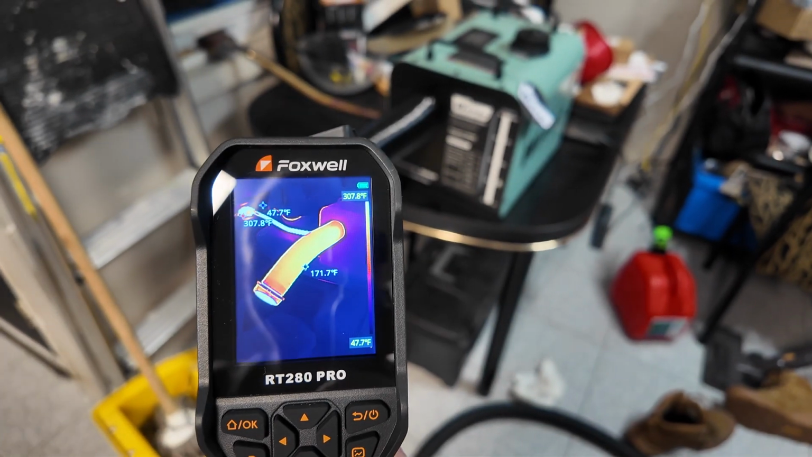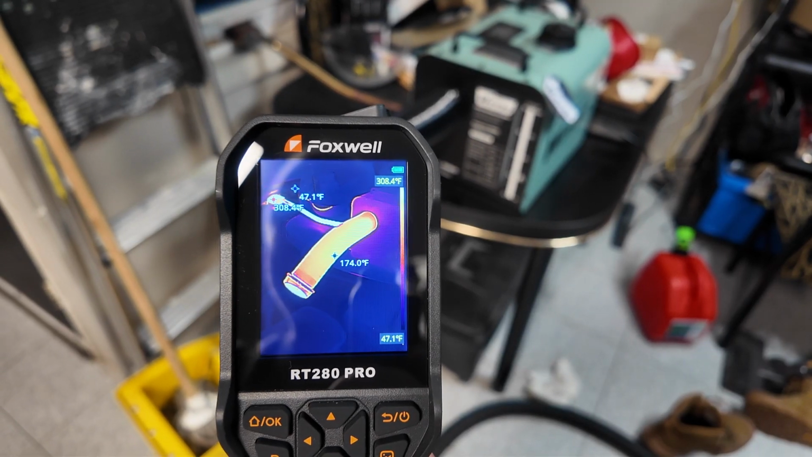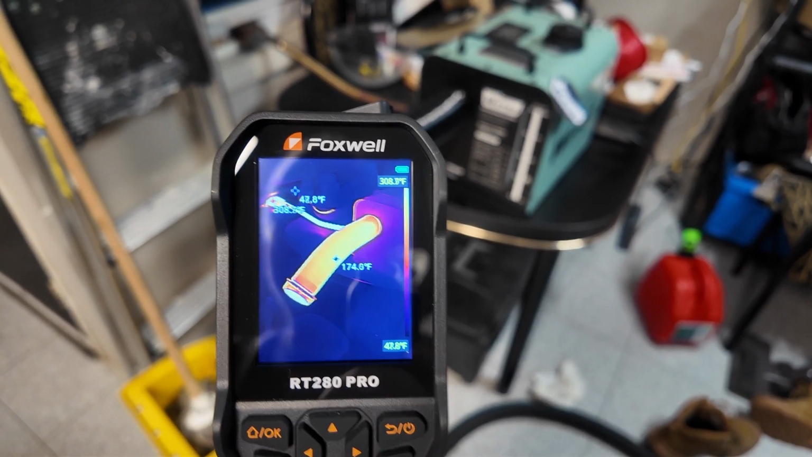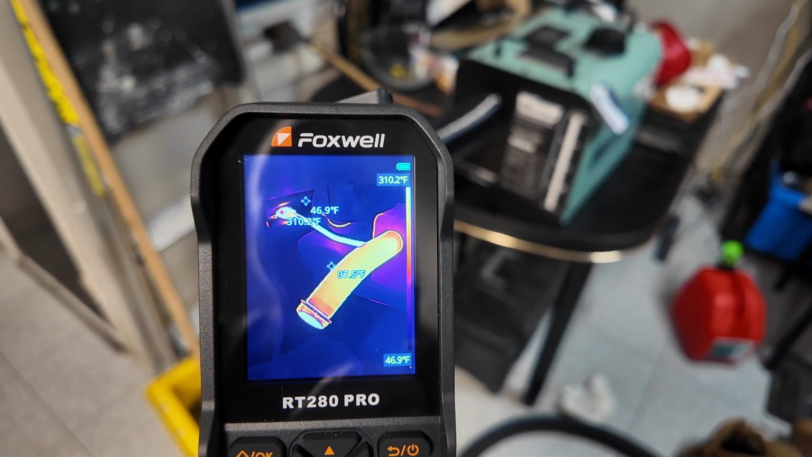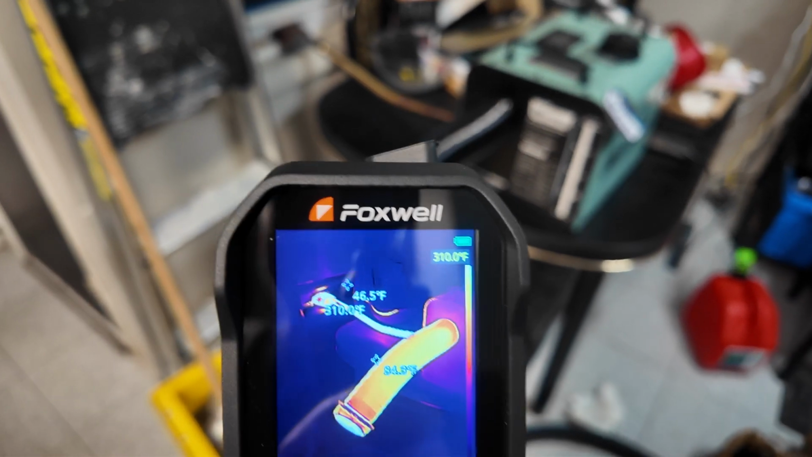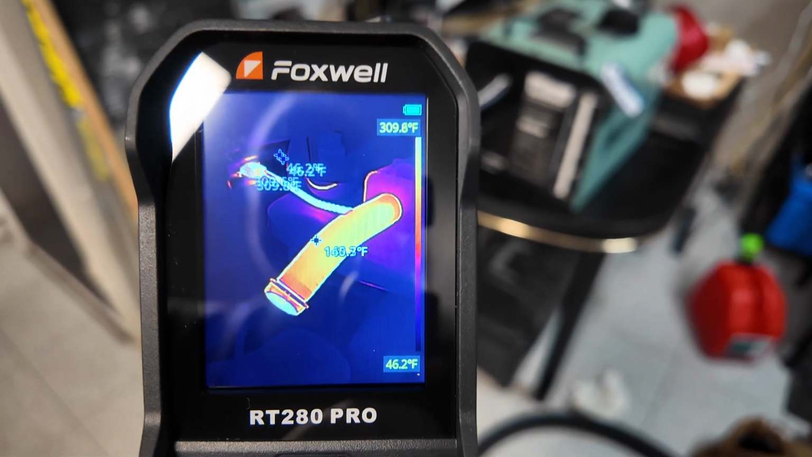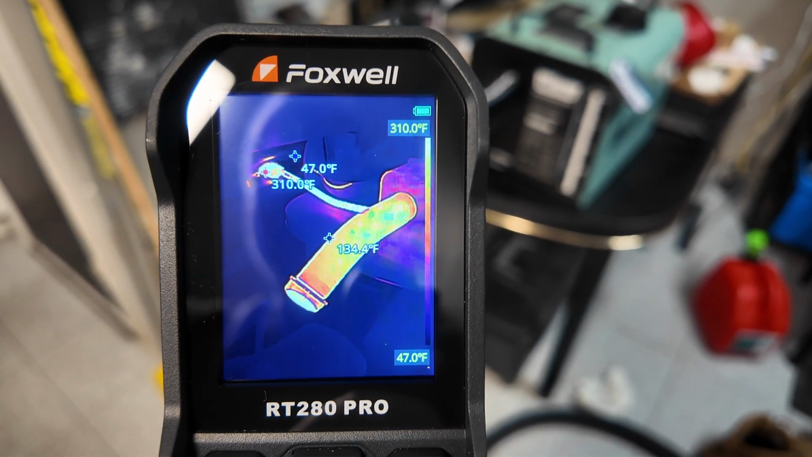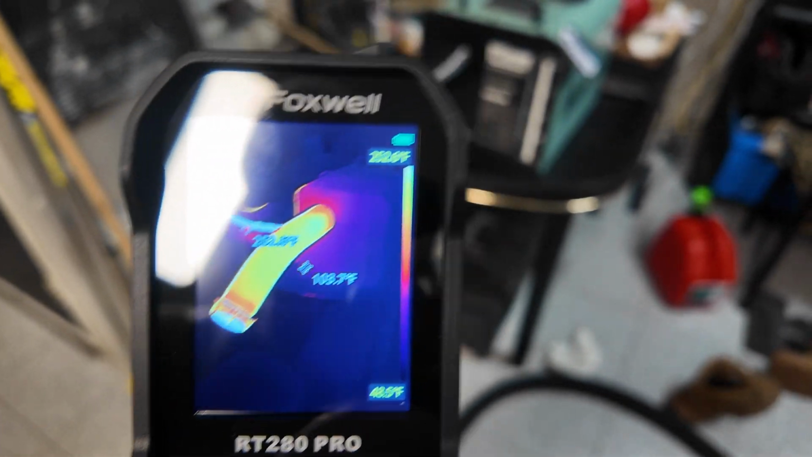And I'm getting a temperature reading of 164 on that pipe. That's like aluminum. Then the exhaust pipe going out the window to the little muffler there, that's telling me it's 310. And then the little spot on the window there is telling me it's 46 degrees. So that seems about right. So definitely there's a hot spot.